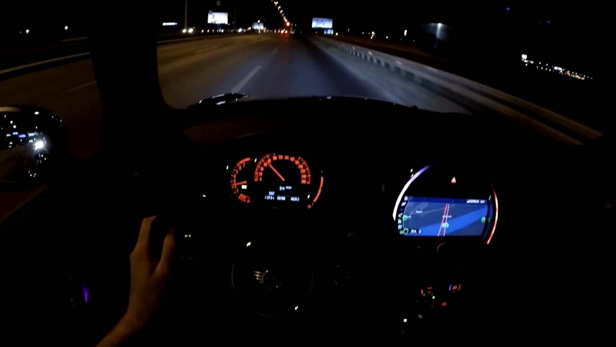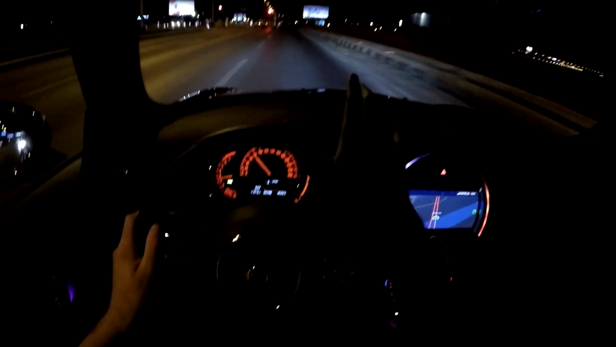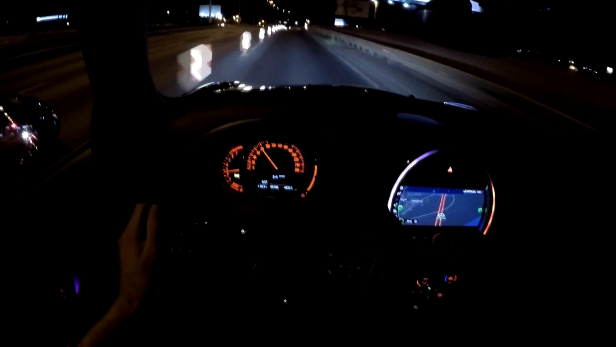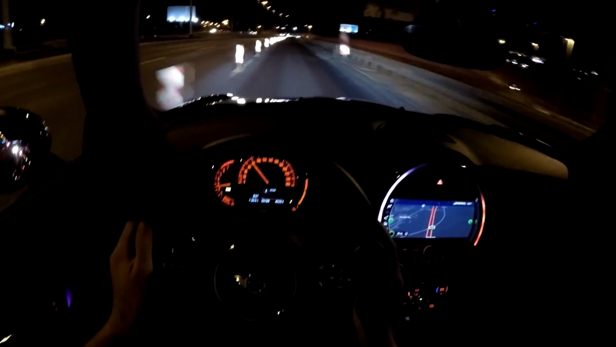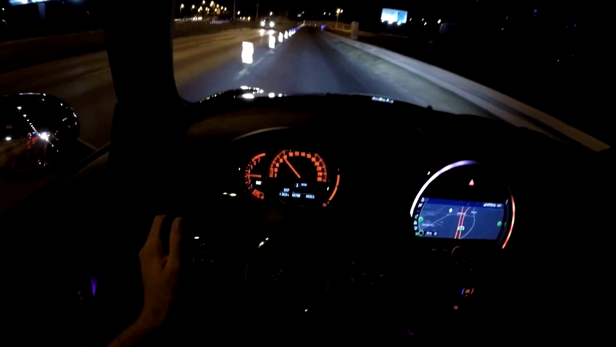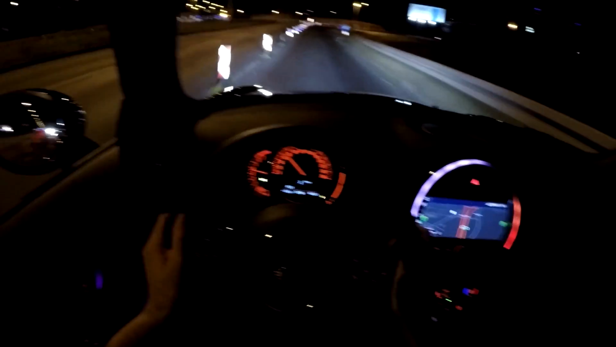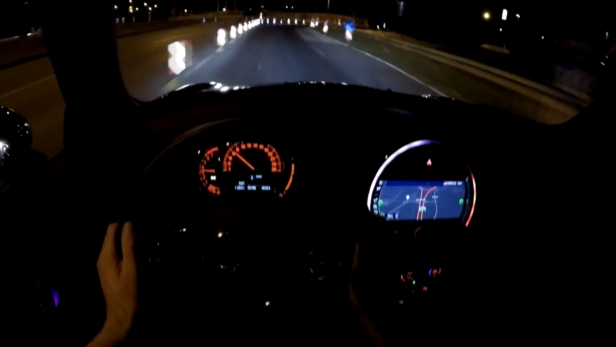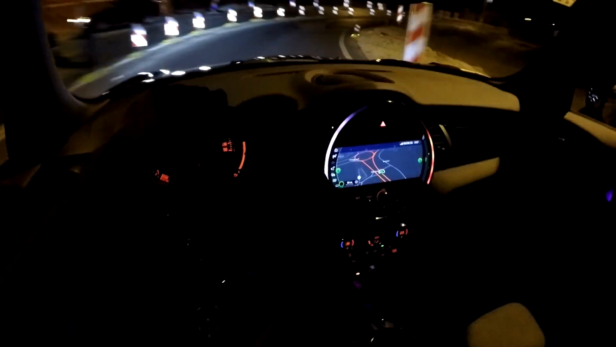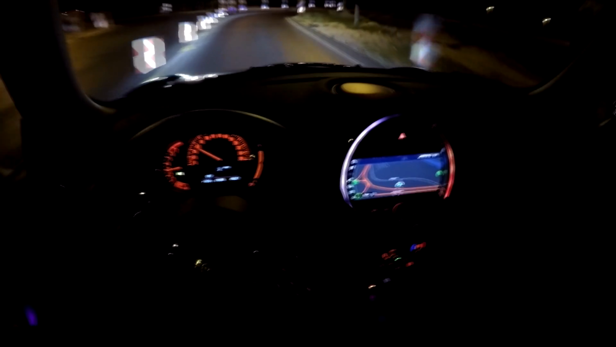I will now try to find this place where we don't have that much light, so that you can see how my LEDs are doing a great job showing you the road in front of you. Lovely rev matching by Mini itself. No handling, as I already said, is so good.